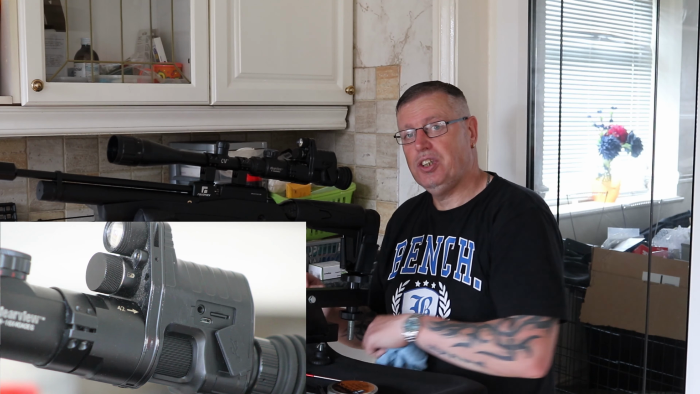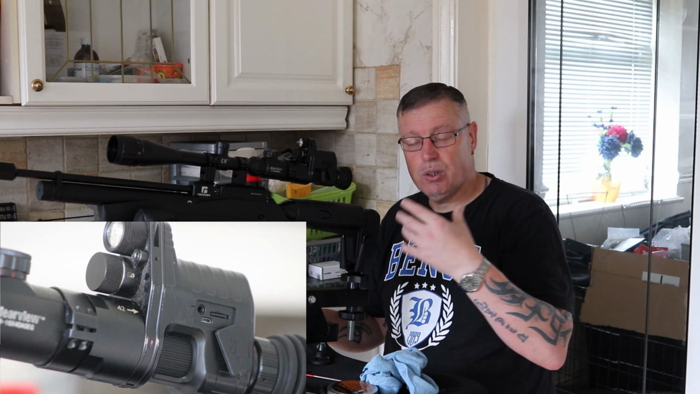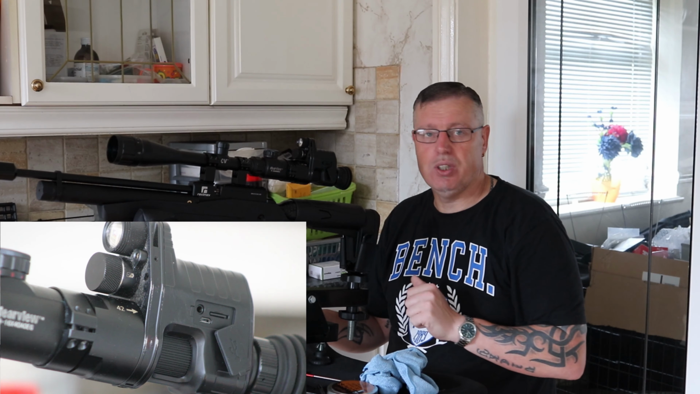Now, what I'm going to do at this point, just so I can show you the controls from the back of the system, is turn the camera off here and do a quick turn around and set the cameras up to look at the back of the camera so we can see what you can do.